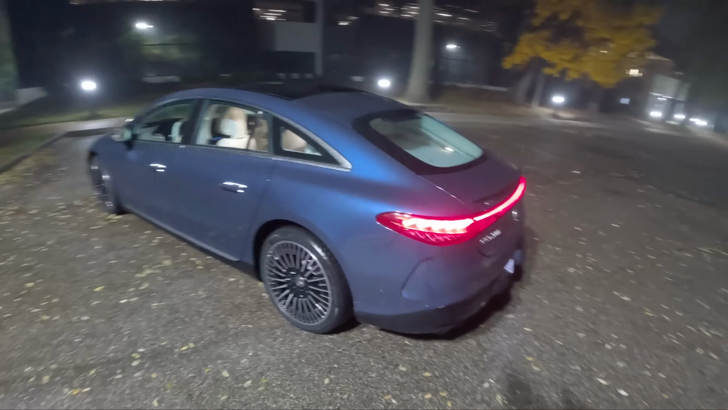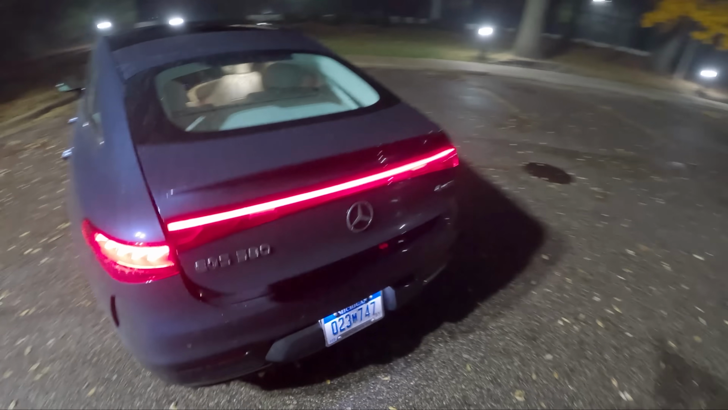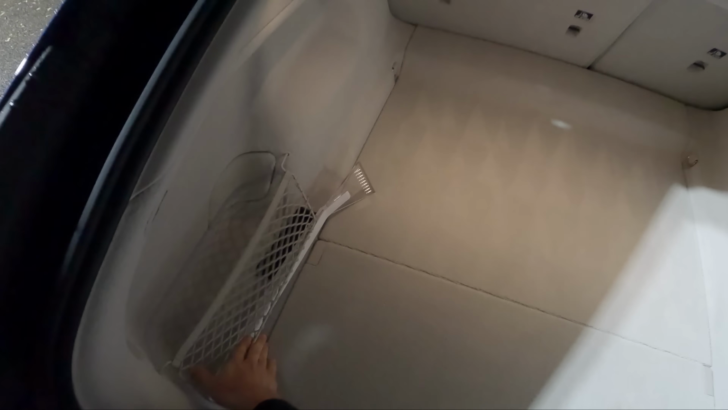A little bit tight on the interior. The front seats are kind of cramped, visibility is a bit strange, and the rear seats, there's not a lot of headroom for anyone over 6 foot. There are some cool things about this car though. It is a liftback, which gives you a lot of cargo space back here. And there's even more room underneath this little panel here.